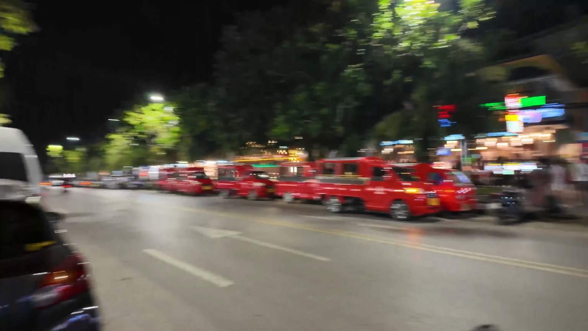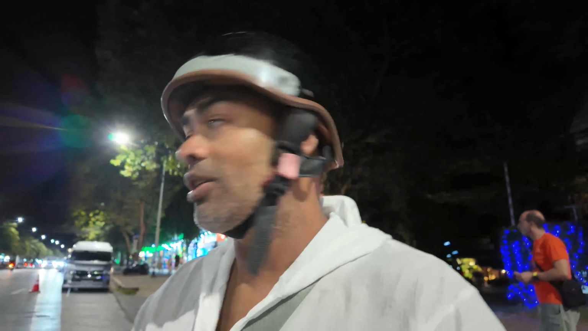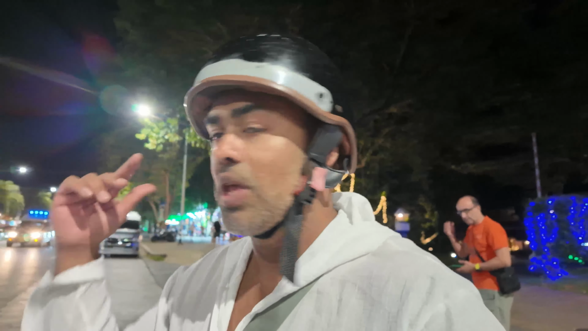Lots of bars, lots of people eating. All the massage places are opened up as well. What I'm gonna do, very carefully, I'm gonna ride along the road very slowly on the bike and take this video and show you how lively this place is. And then as I get to certain places, I'll stop and I'll get off and I'll show you around.